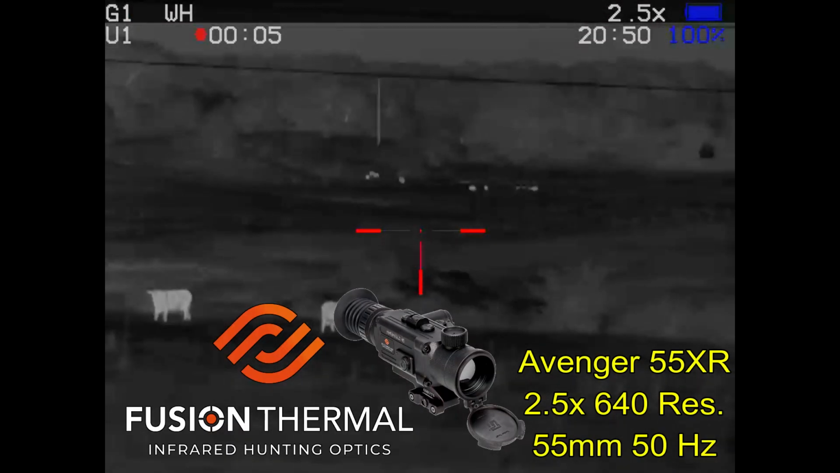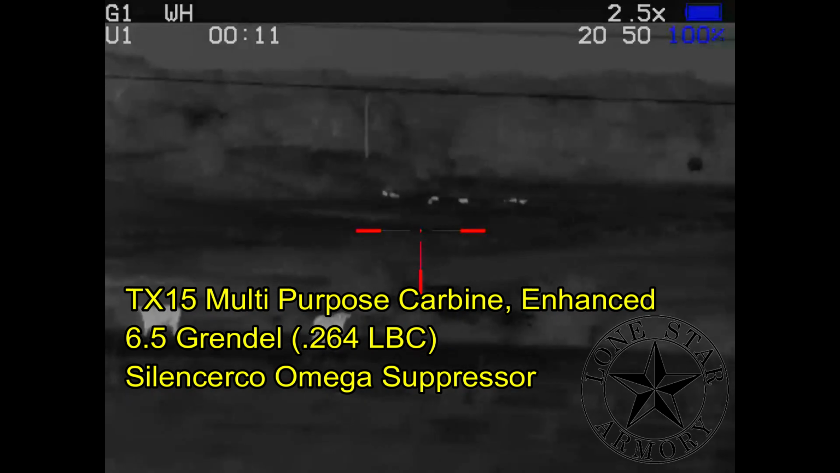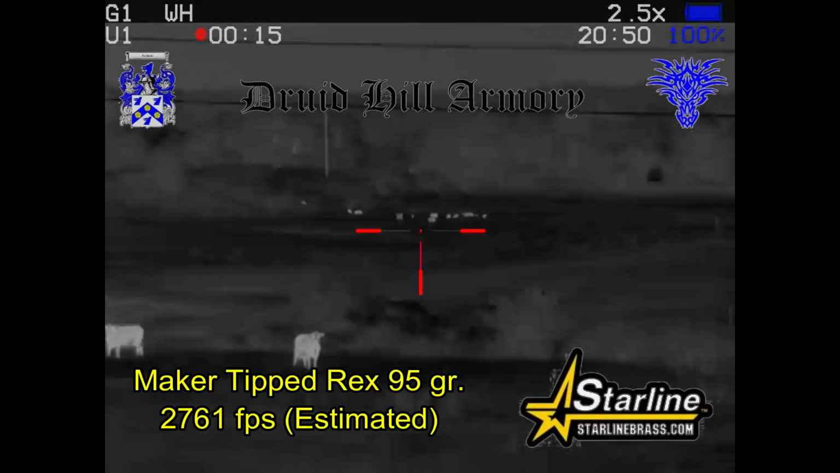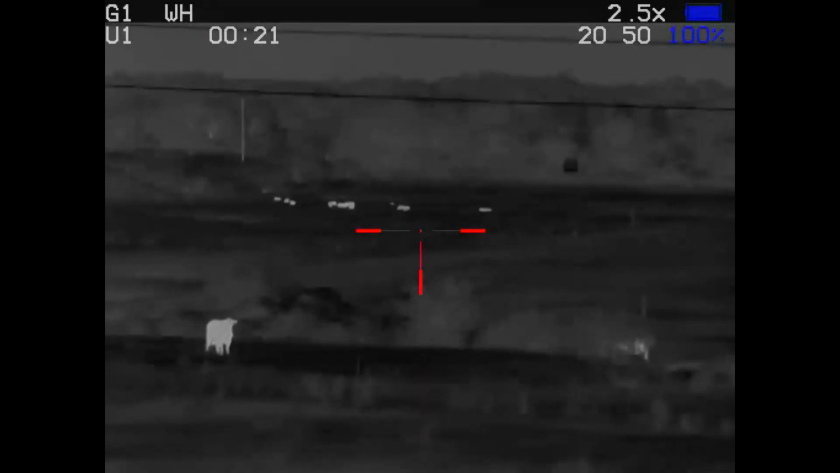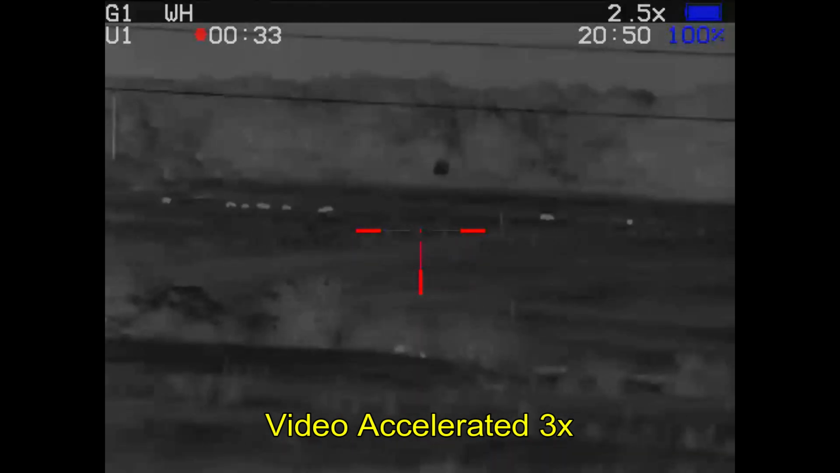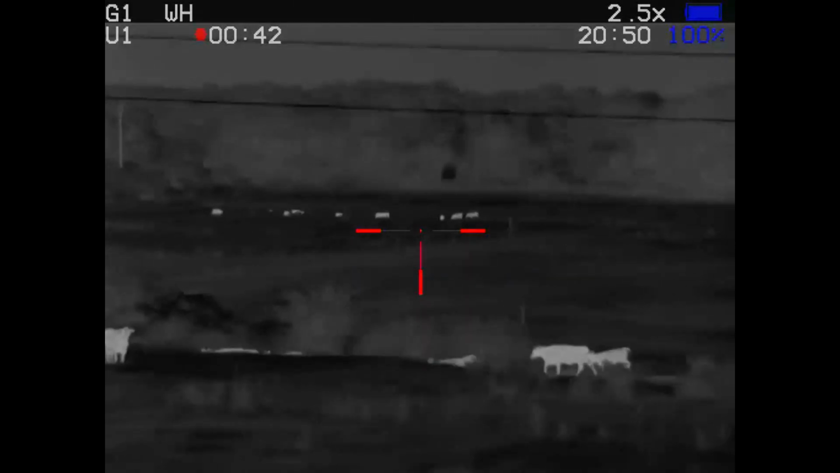Well, with hogs coming in and out of the woods in the distance, we've got cattle in the foreground. We're a couple hundred yards into a 700-yard stalk. I don't know what they're doing. They're having a heck of a time. Well, after watching the deer rut for several years, it didn't take too long to figure out that there's a couple sows in heat. I think we've got some friskies going on.